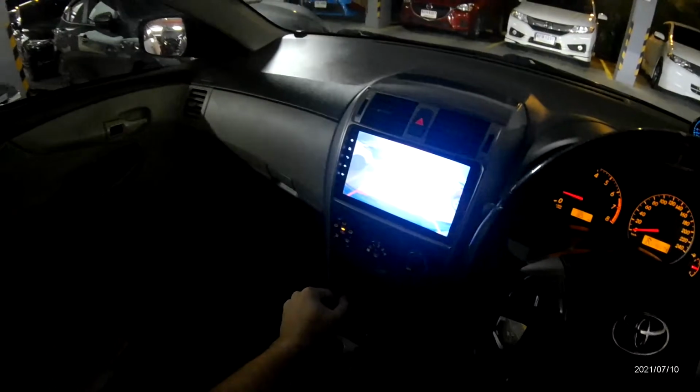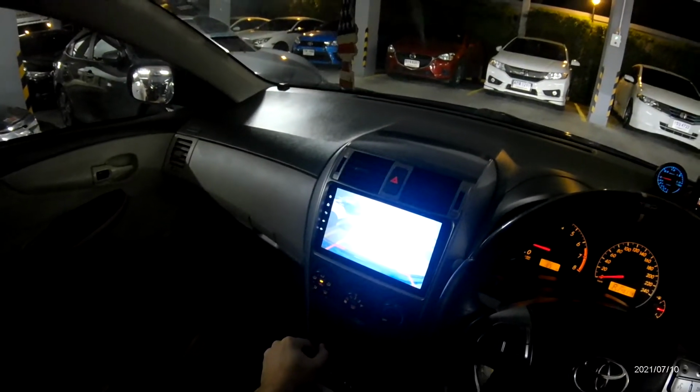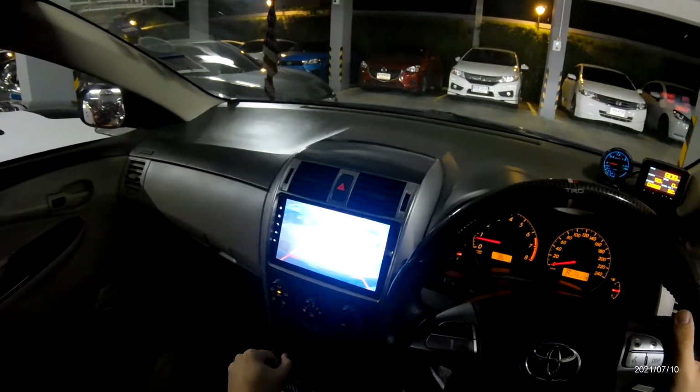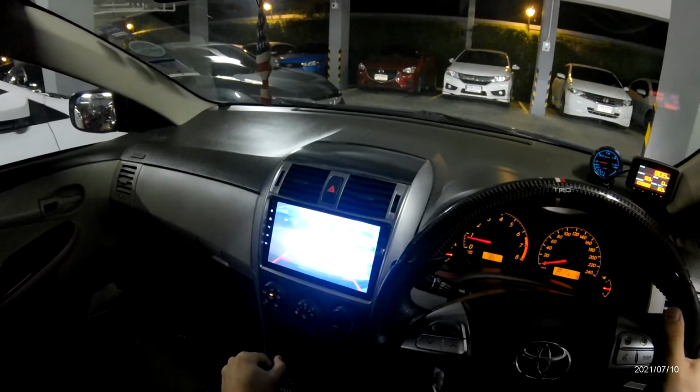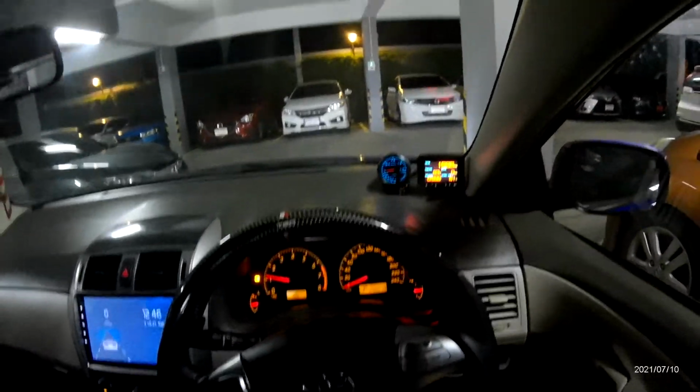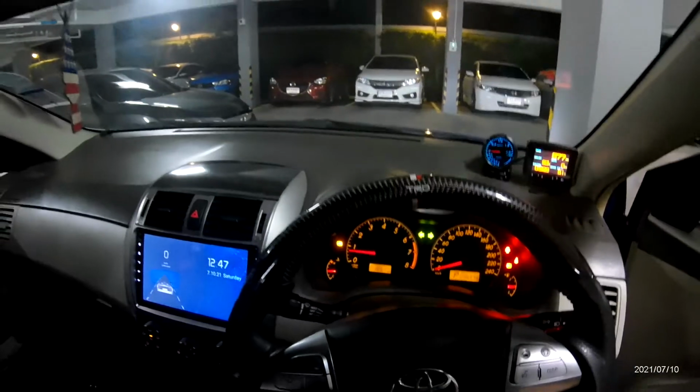Alright, look at the nice camera. I'm not gonna let it run too long because it's almost 1 a.m. People are sleeping and this car is noisy as fuck. The good smell of a hot engine. I love it.